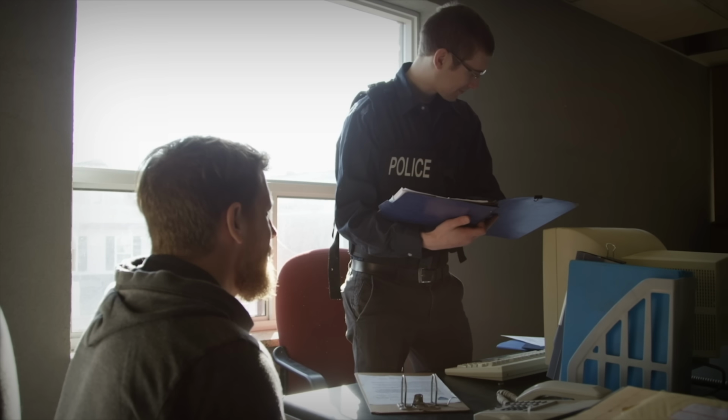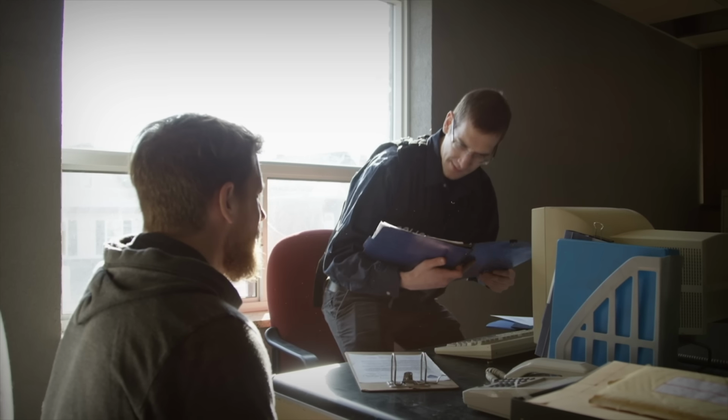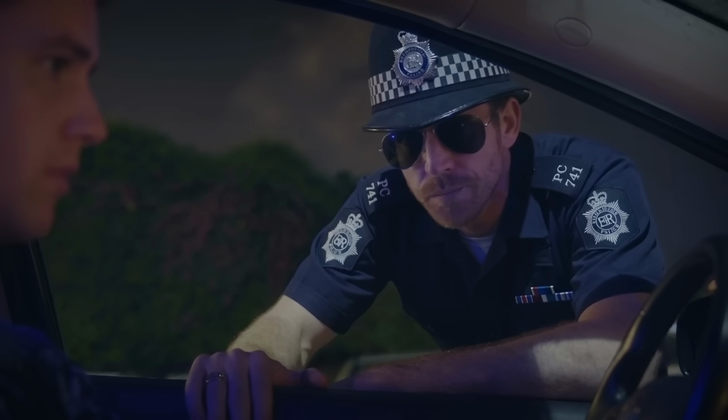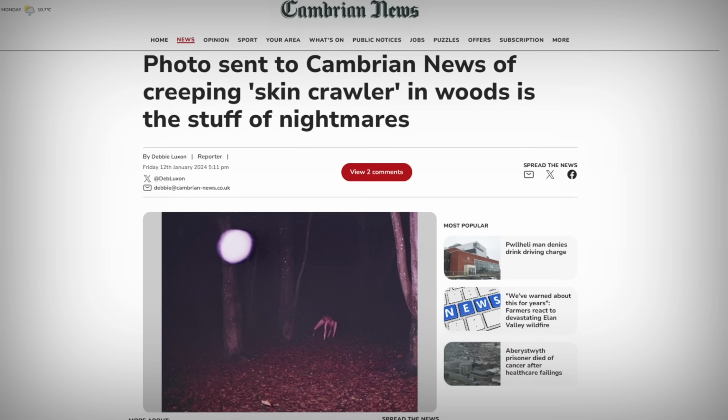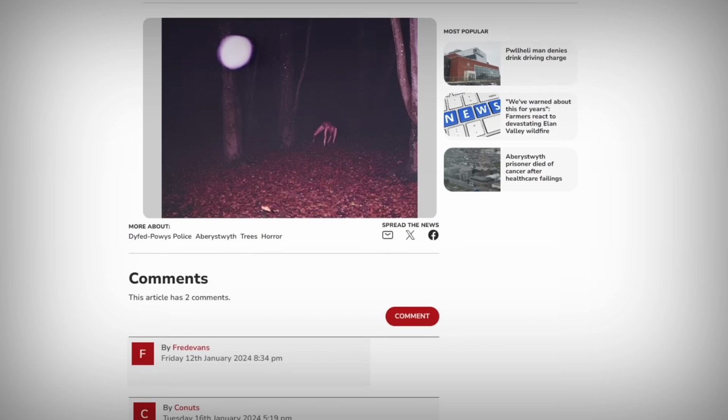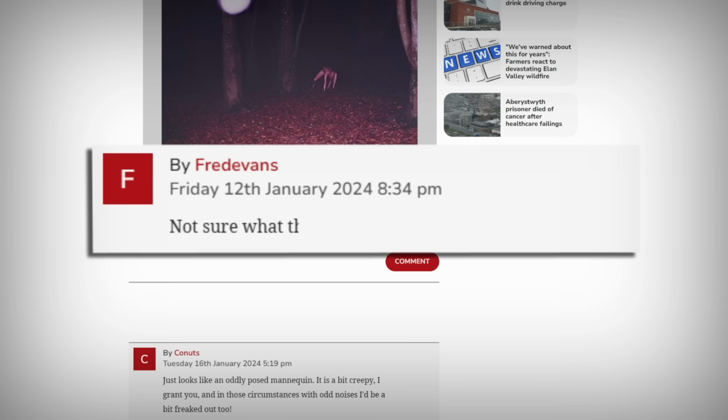Sam told Cambrian News that he had put in a police report about this creature, but the police actually stated that no calls had been made about a creepy figure in the woods, so this image could just be a hoax. But many claimed it was just too eerie to dismiss. Or as a commenter on an article discussing the sighting said, "Not sure what the fuss is all about, it's just one of the locals."